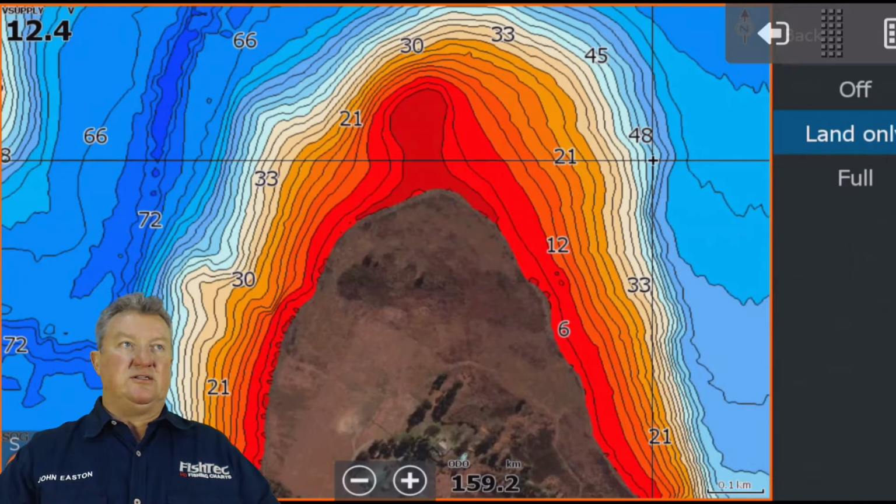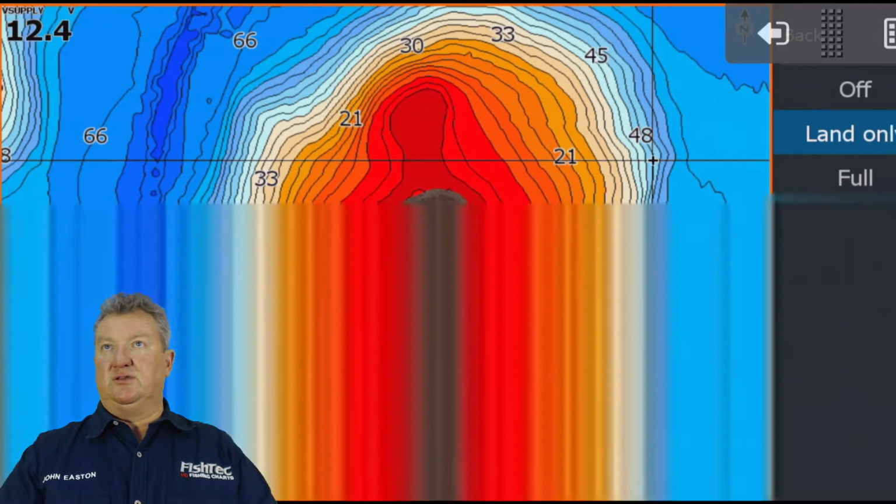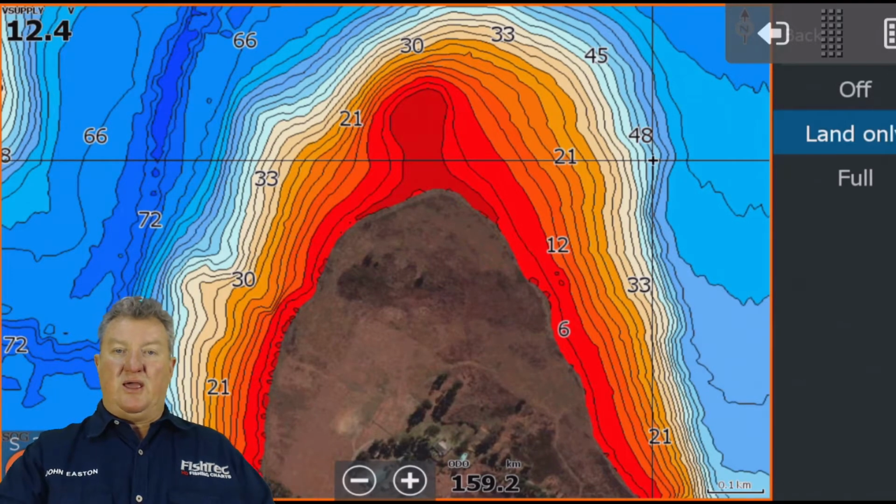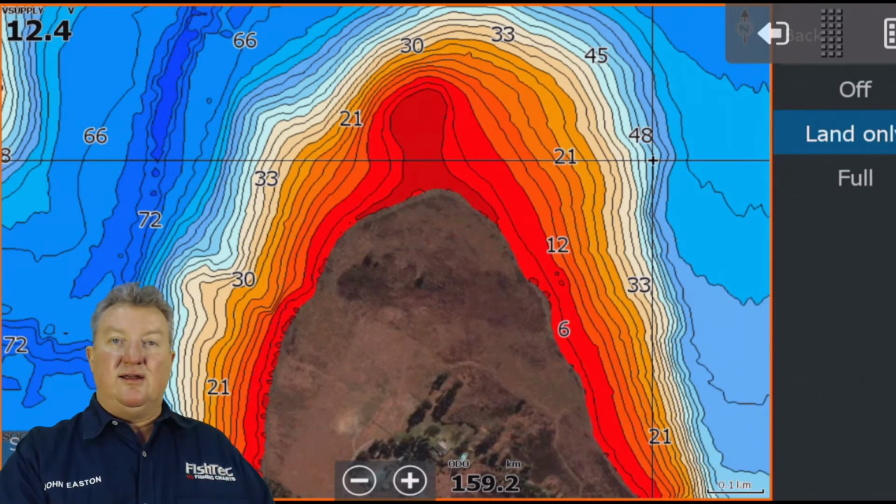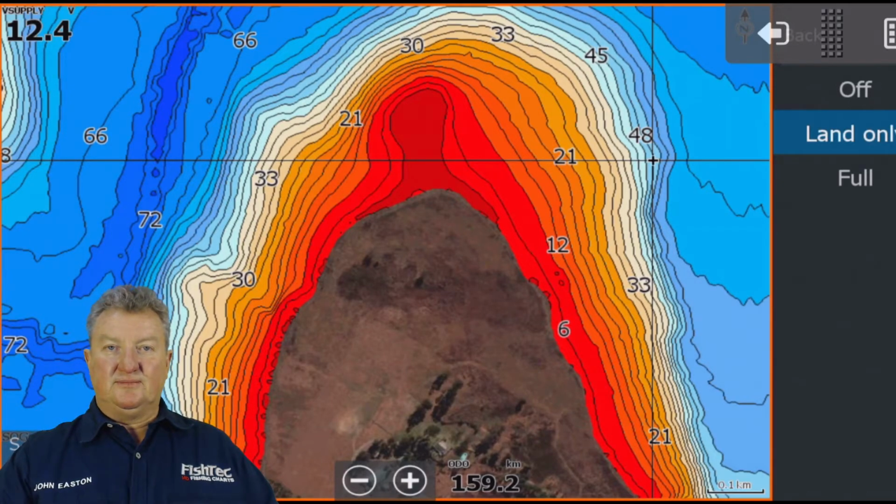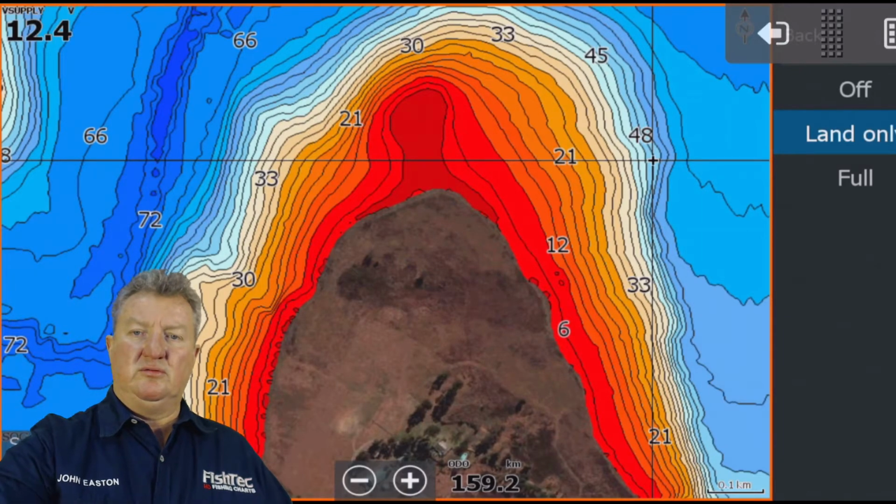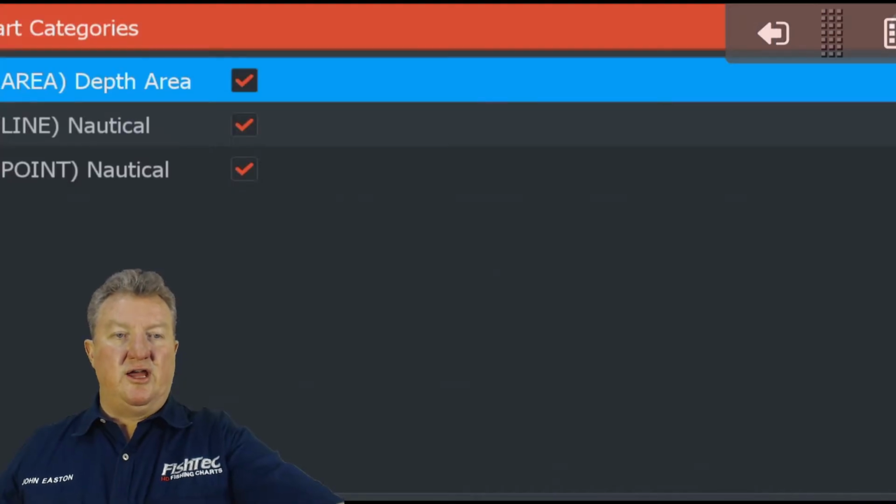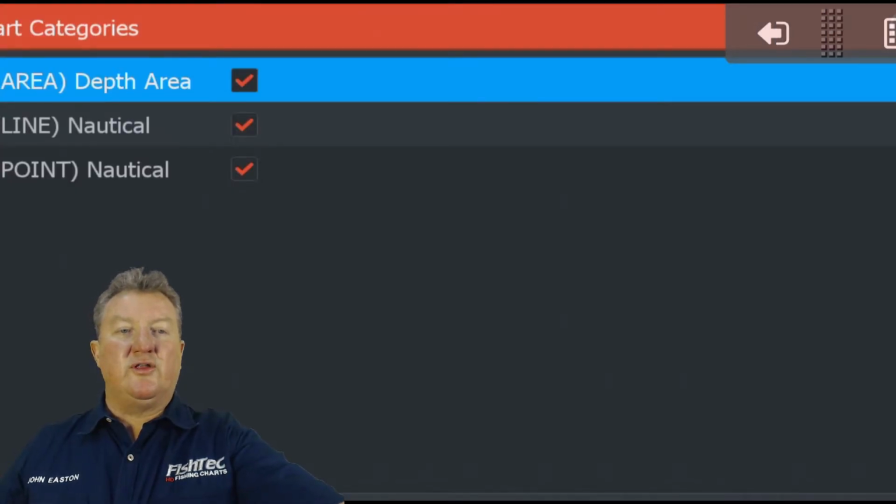Then the guys came back to me, they got back from the States, and they said, John, you need to wake up. You need to be able to highlight in color a depth range. And I'm like, but you can do that, and we have been doing it for 13 years. Let me just show you how you do that. You go to your categories, you go to your areas, you very carefully push on the left hand side of the screen.